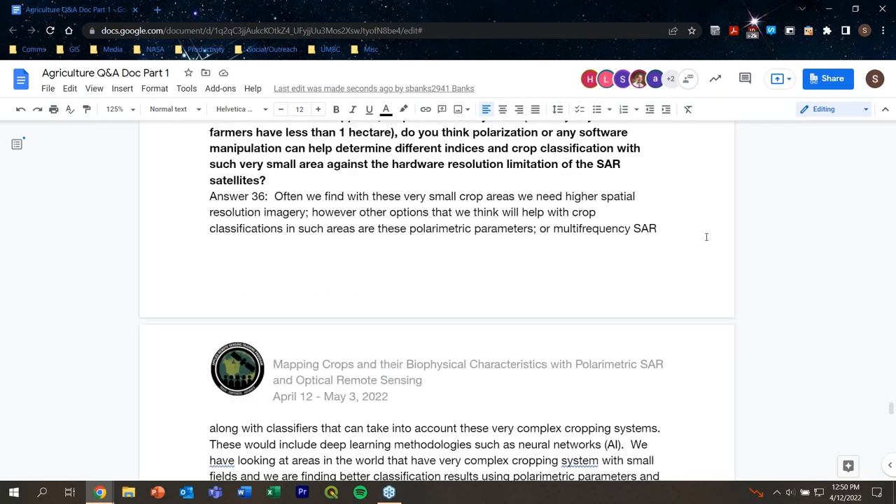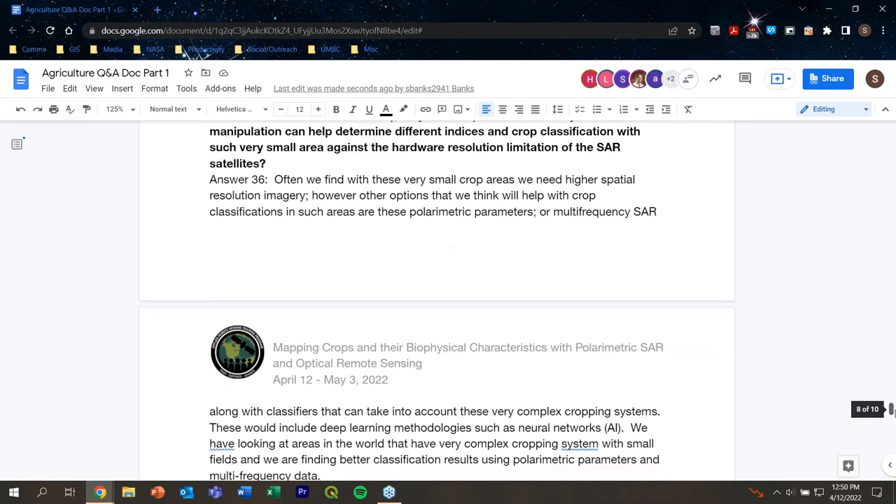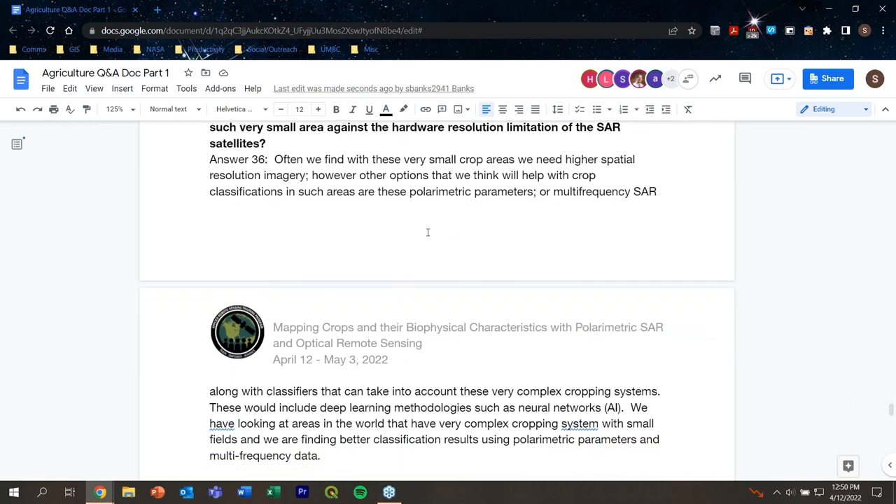So this has been a very interesting question that we've been thinking about a lot ourselves in our research. We often find that these very small crop areas are in need of higher spatial resolution imagery, which we have access to ourselves. But there are other options that we think will help with crop classification in these types of areas, such as polarimetric parameters, or using multi-frequency SAR, which both Heather and I believe Sarah have talked about, along with classifiers. So you have to think about the classifier you're using if you're trying to do a crop classification that will take into